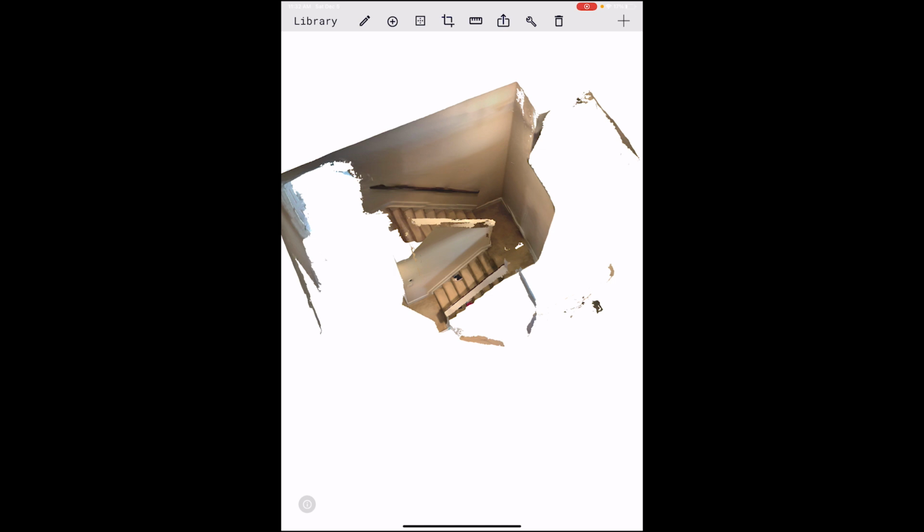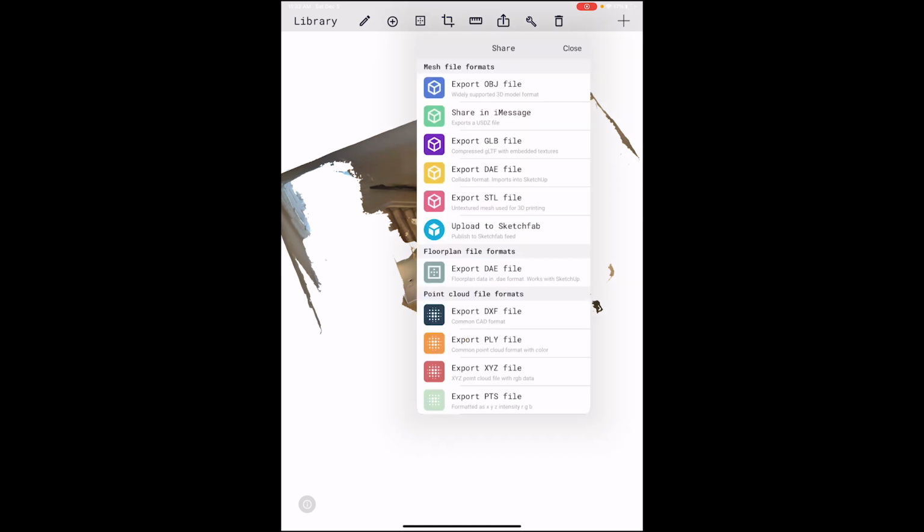All right, so the way to export is to go up to this arrow, and you can see all these different formats. I think most people are interested in the DAE and the XYZ format. I'm just going to go through and export each one of these formats and label them so that you know which ones are what. I'm not sure how the share in iMessage is going to export, but I'll just go through these and catch you up when I take these into the computer.